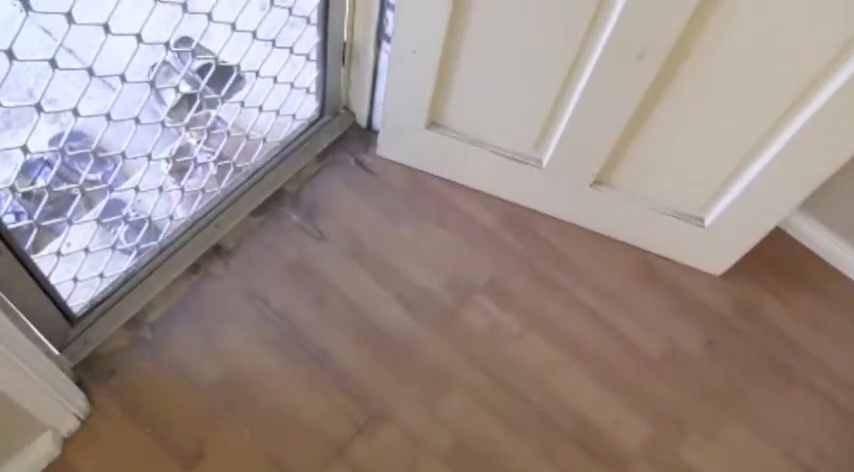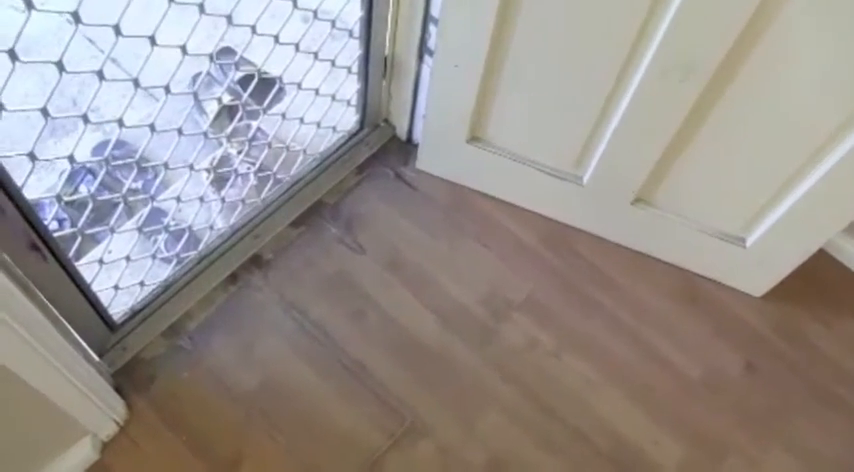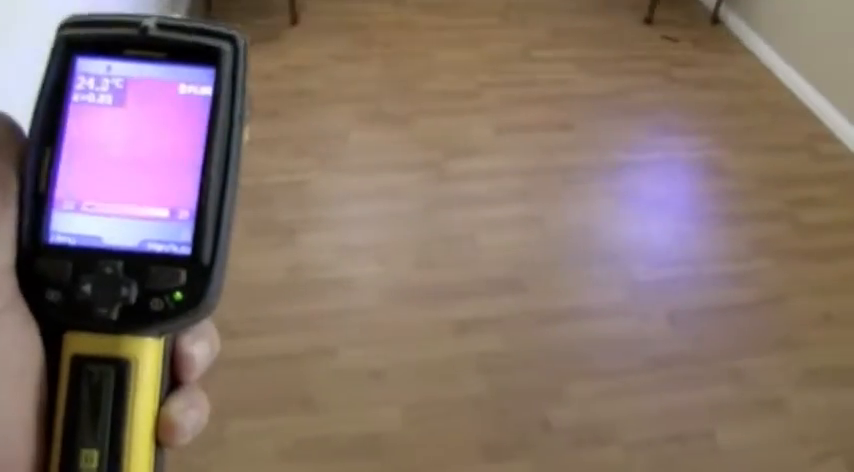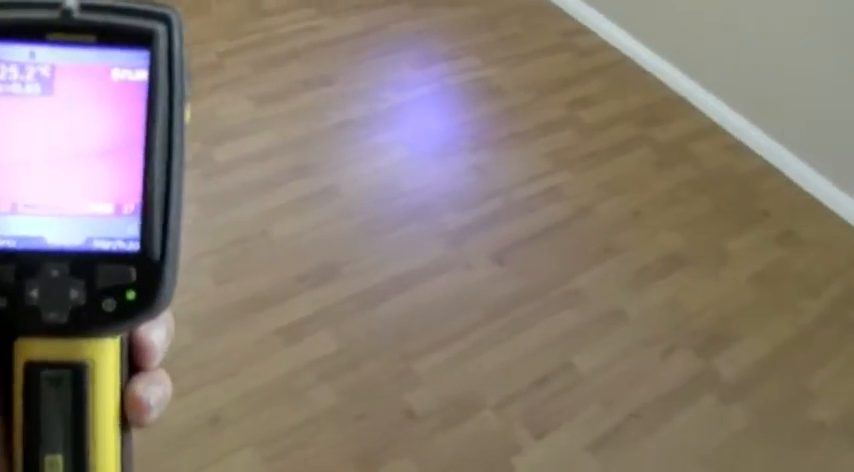Flooring next to the rear door is weathered. Obviously this area gets exposed to a bit of rain coming in, and that's caused a little bit of weathering to those flooring details, so it's a bit unsightly. Not a lot you can do with it. You can try and buff it up a bit, but it's not going to help a lot. Looking at the details thermally, really, all appears to be okay. We can see that area where that past moisture has occurred. There's no evidence of ongoing moisture to that particular detail at this point in time.